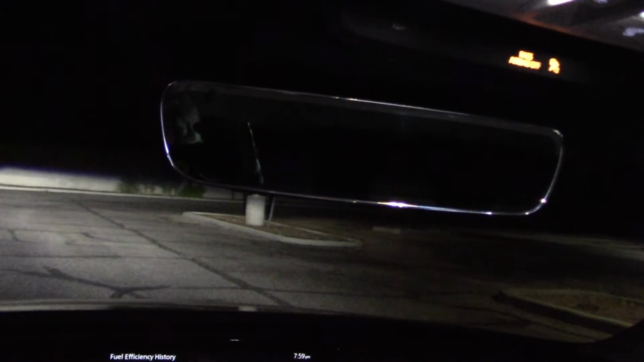If you watch my videos, I do not like auto-dimming mirrors because I don't want to drive around in the city traffic with blacked out glass. Fortunately, some vehicles have disconnect buttons, but unfortunately this one doesn't, that I can find. If you put a piece of tape over the sensor hole, that will turn it off. I don't have any tape, so I'll just have to live with it the way it is.